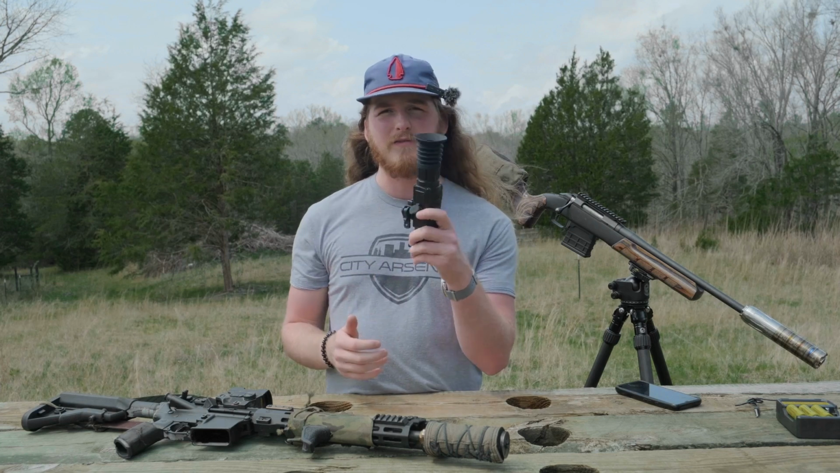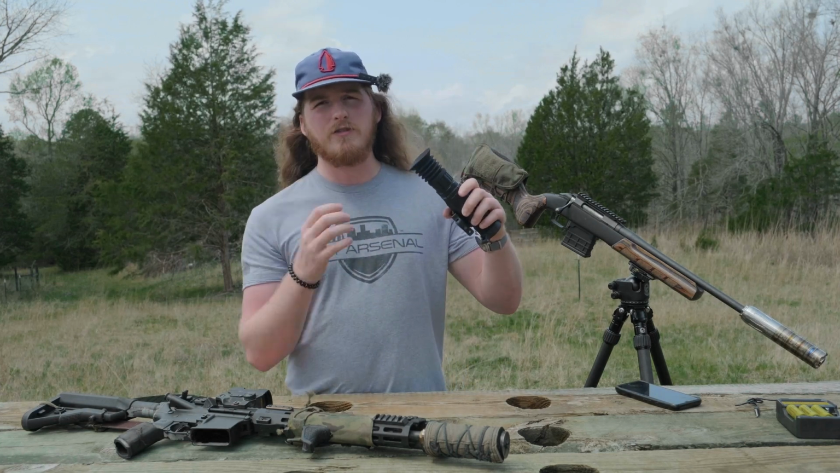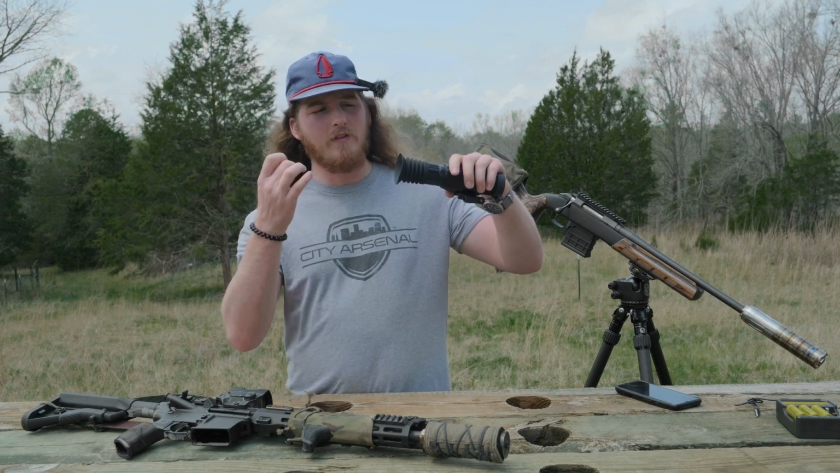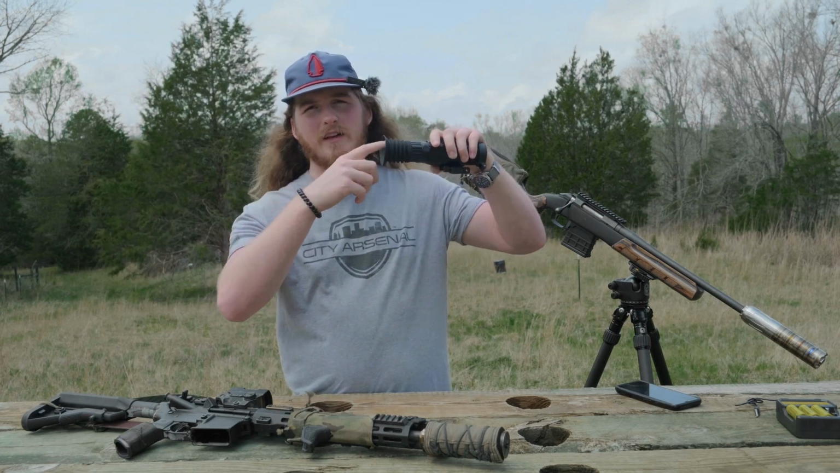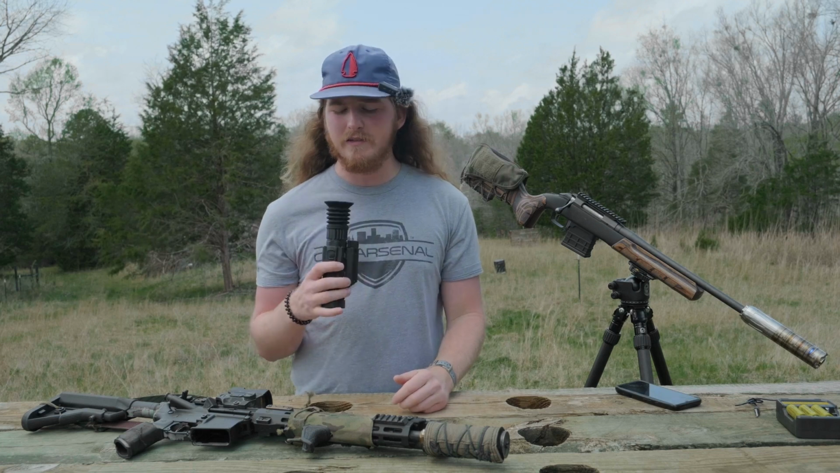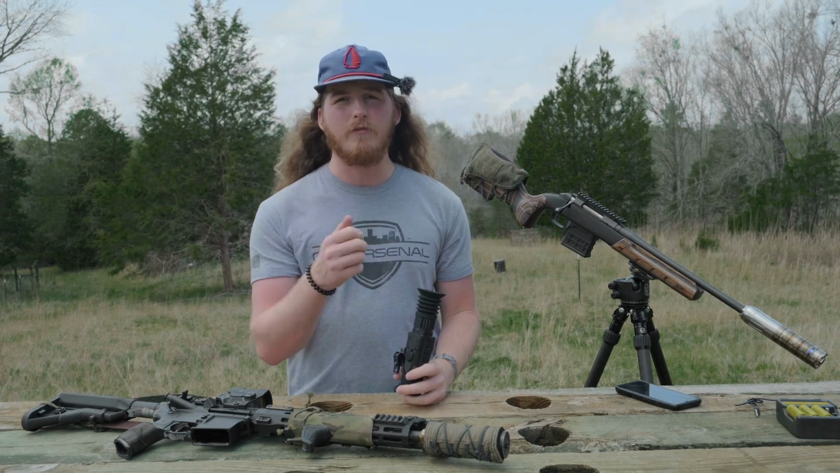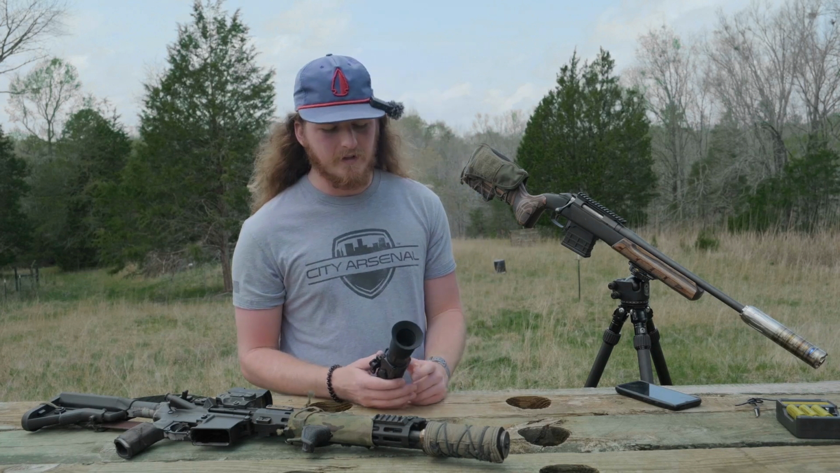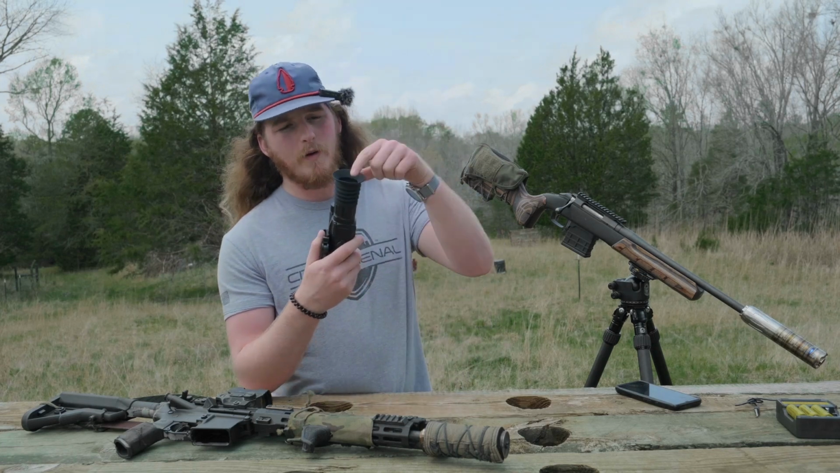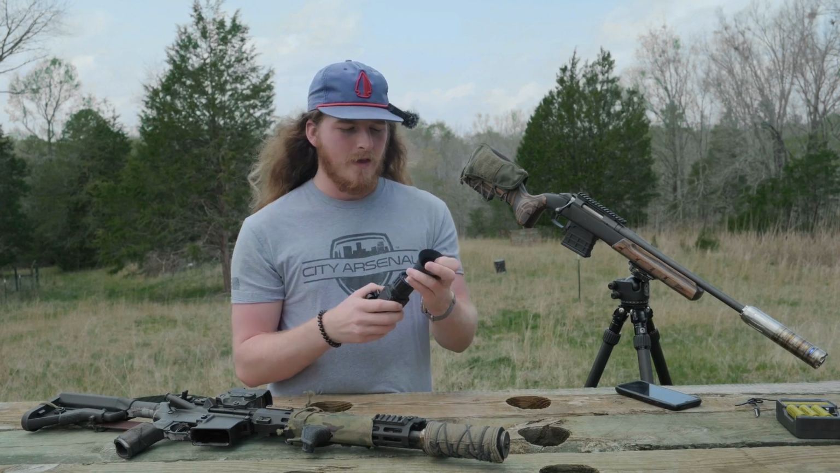I also like to leave this on if I'm using it as a clip-on device in front of an LPVO, and I'll actually take the objective lens of the LPVO and run it just on the inside of that. What that does is keeps debris from getting in between the lenses. It also keeps any glare from getting on the objective lens of the optic itself. But if you want to pop it off, it literally just pops right off, and there you have it.